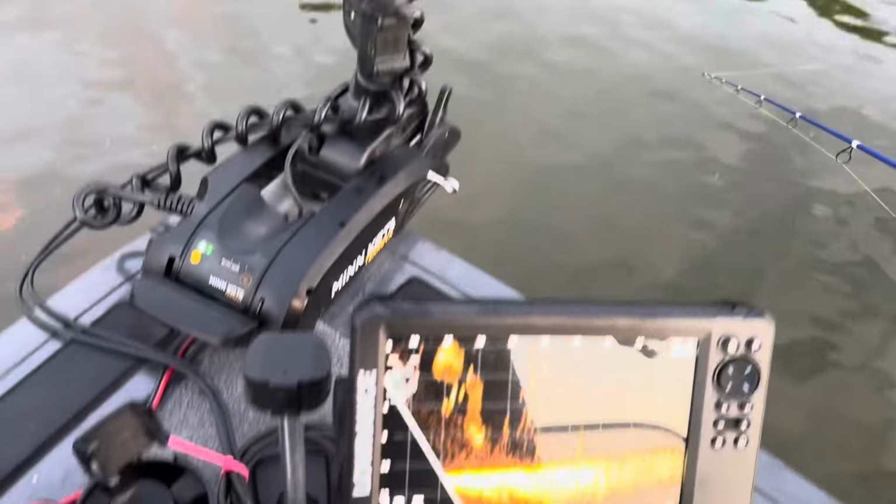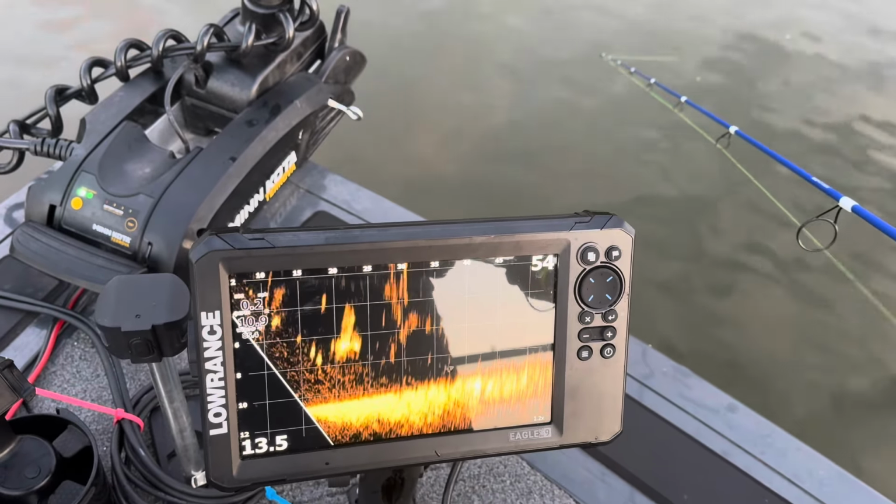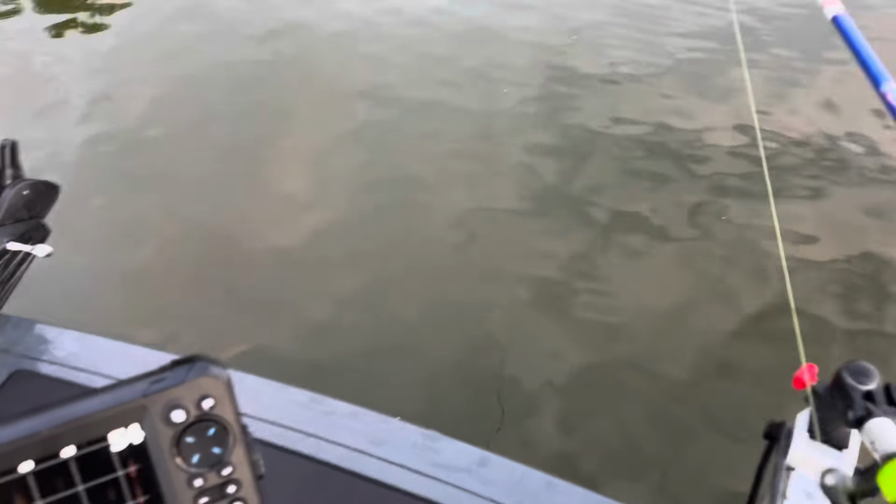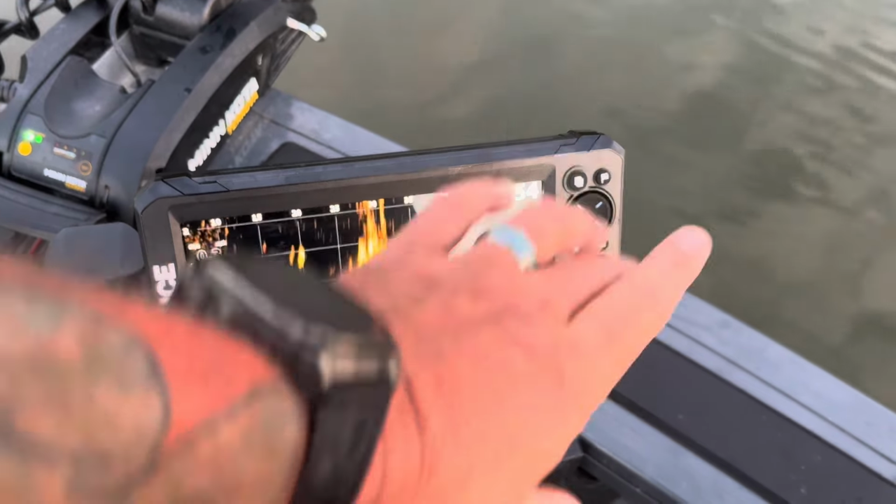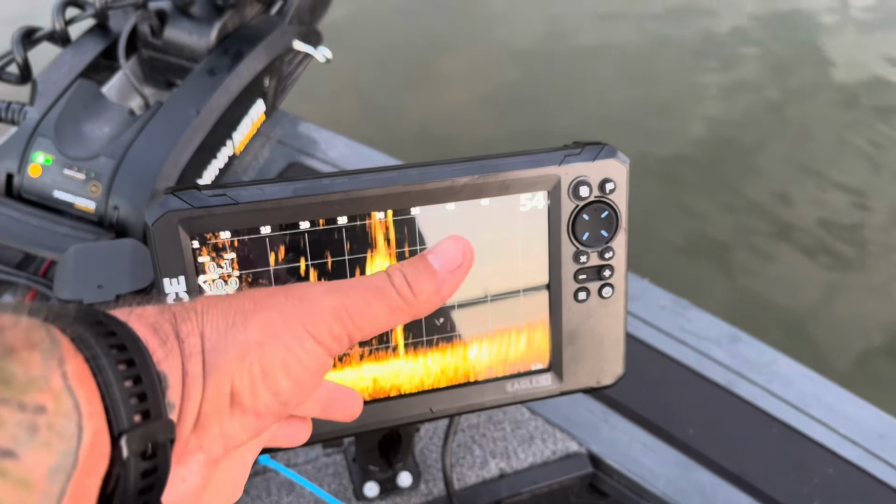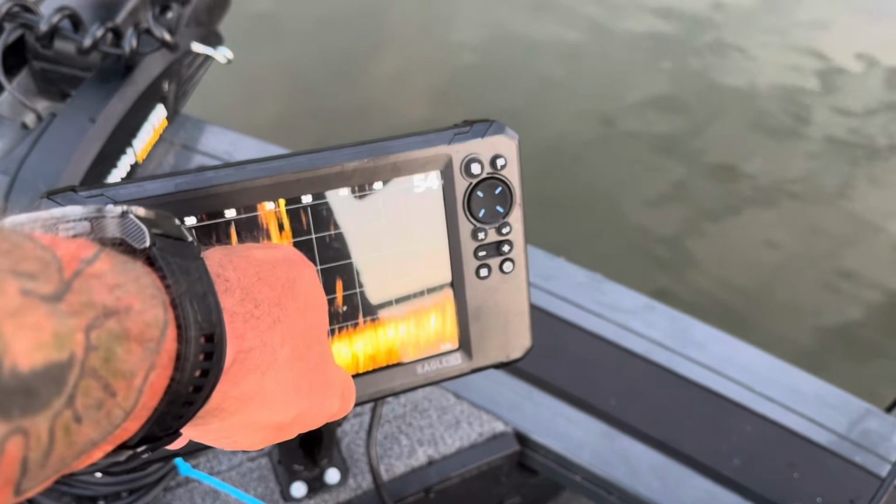See all those balls of shad? It is crazy how thick the shad are right now. Unbelievable. Right there. Huge ball of shad. Now they just kind of went away from the boat. There's your fish that are following them. Some are white bass. I think the majority of those, some of those are white bass. These right here, though, that's a big pile of crappie. And they kind of turned on, but they kind of didn't.